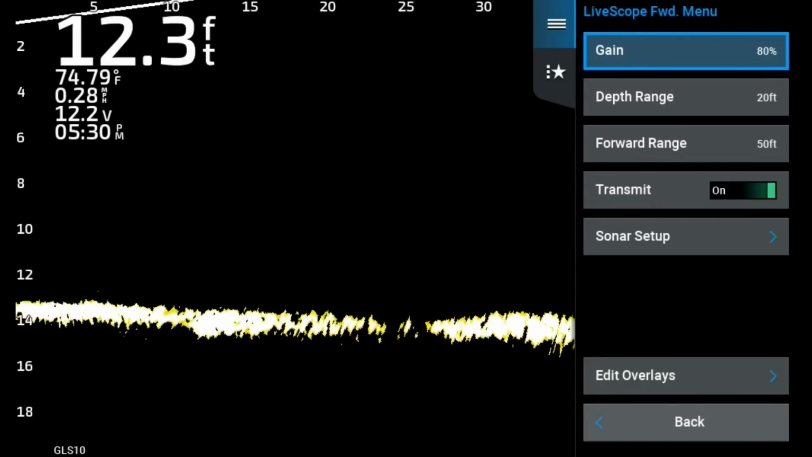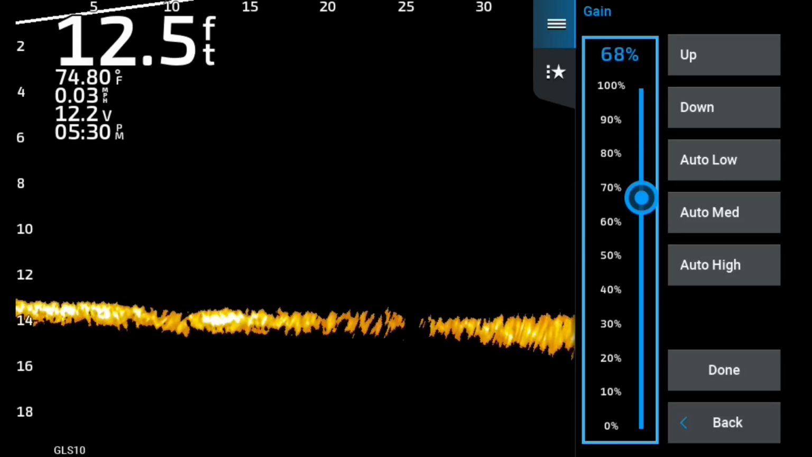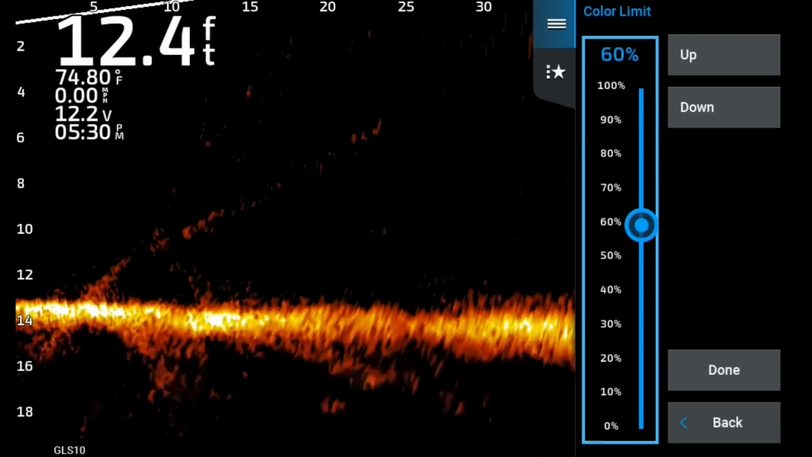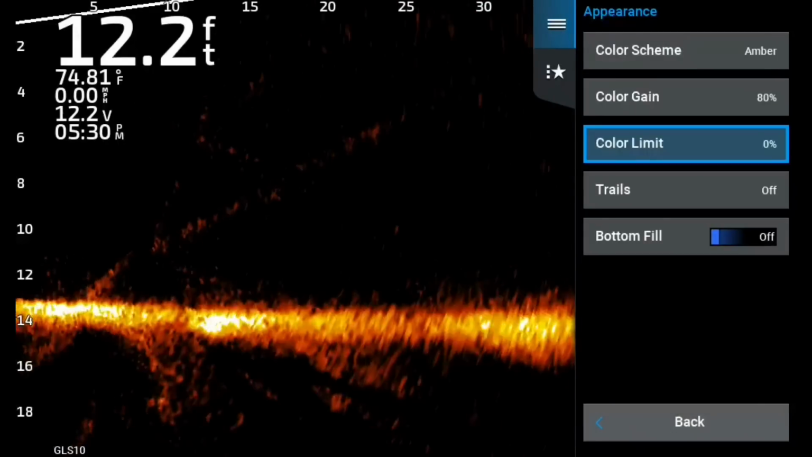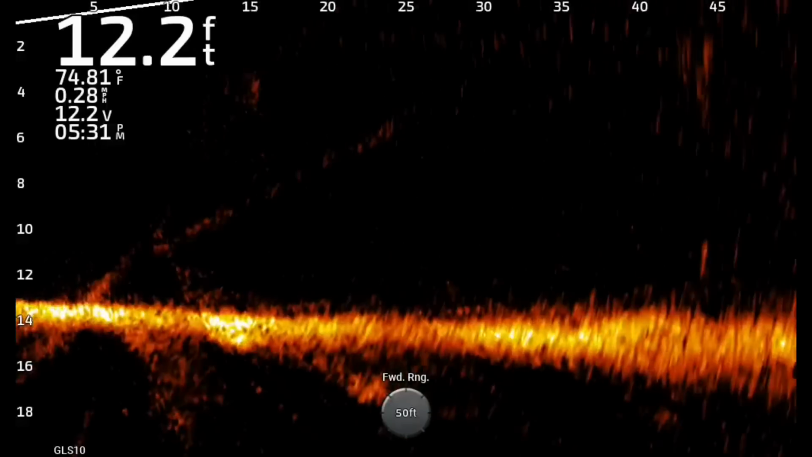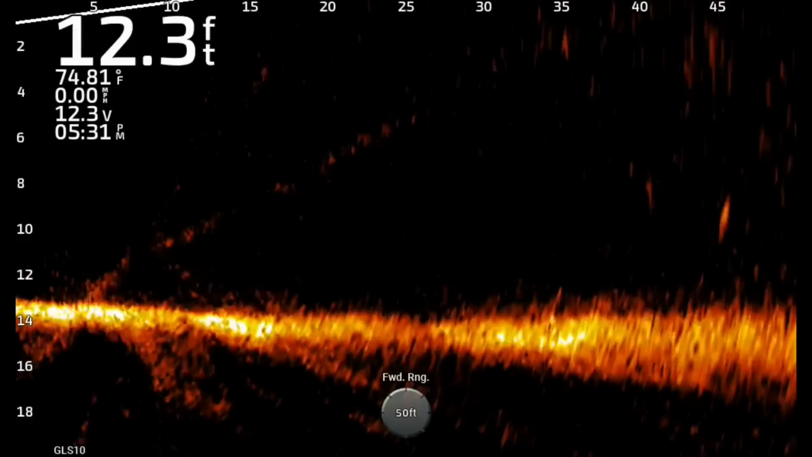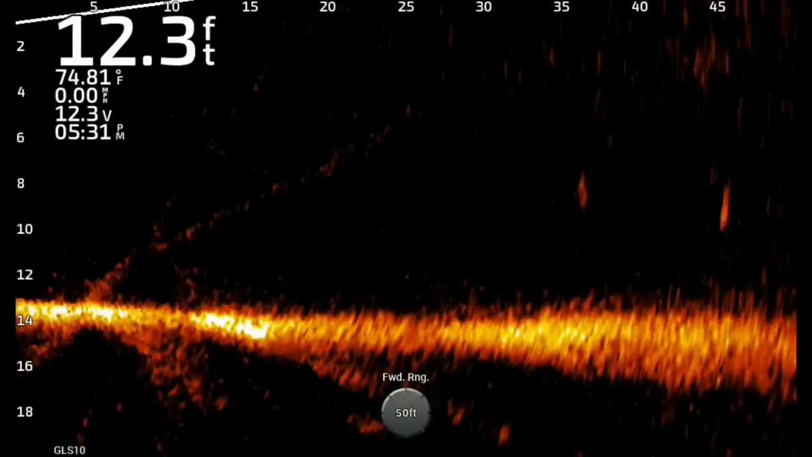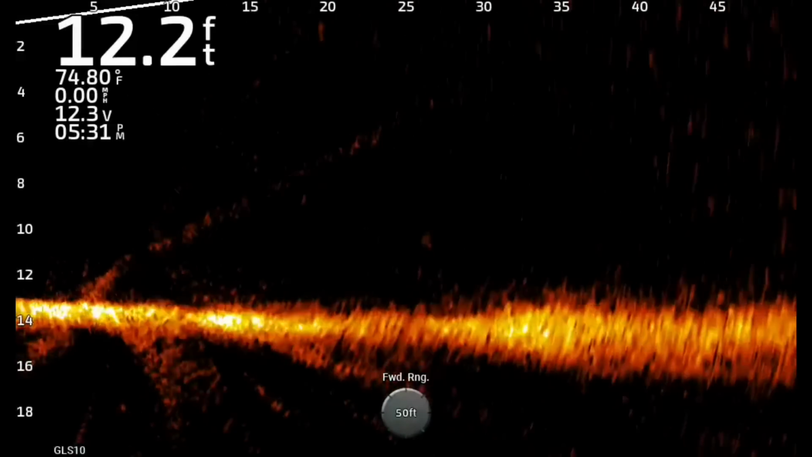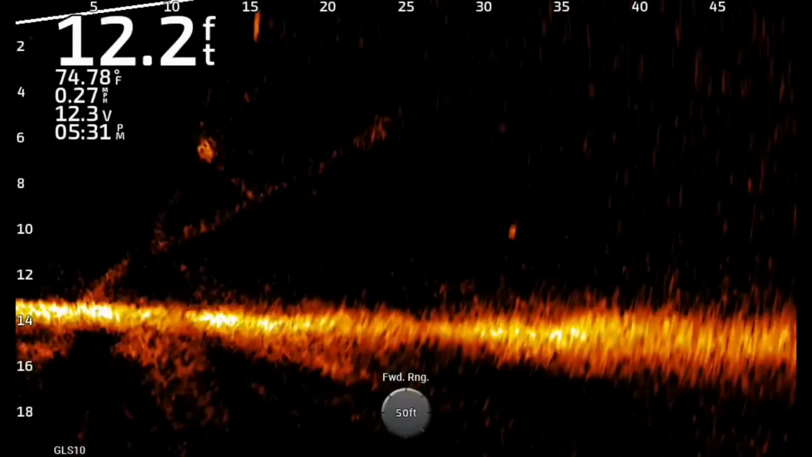So I'm going to go back to my number, which is 68 gain, one more time. And then I'm going to drop that color limit down to 0 and show it to you again. And just show you that as you're going down, the brilliance of the colors comes back. And that's why I say that right now for me, 68% gain, 0 color limit, I'm going to tell you what, I believe that's pretty money. Look at that. That's a beautiful picture. That right there is showing up as well as it did on 80% gain, but without all the noise in the water.